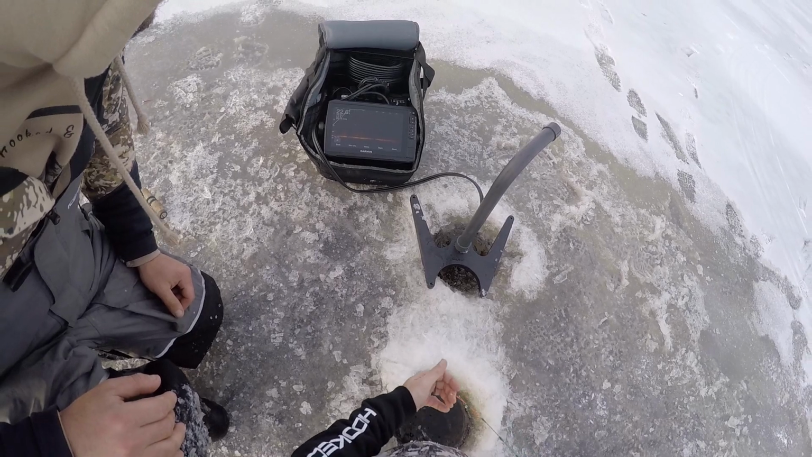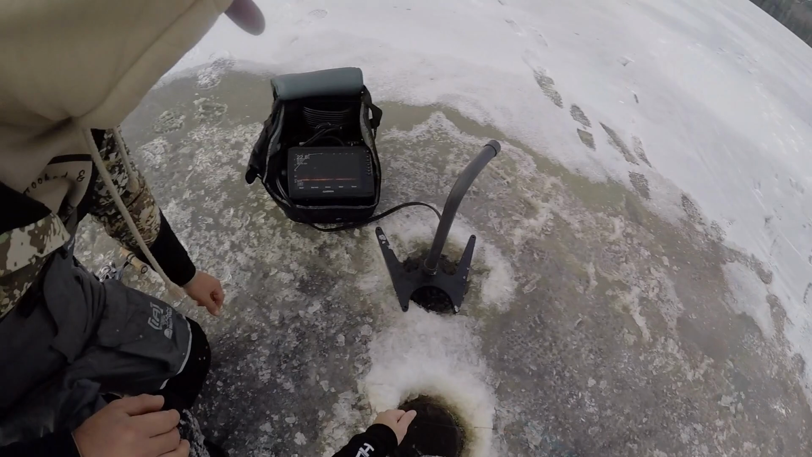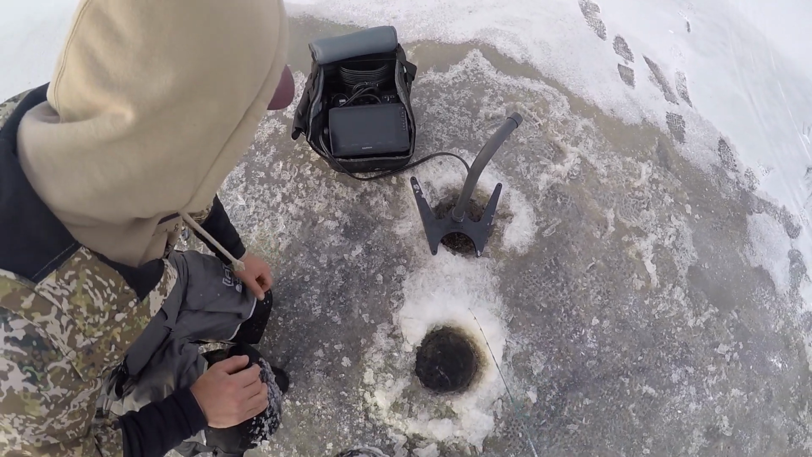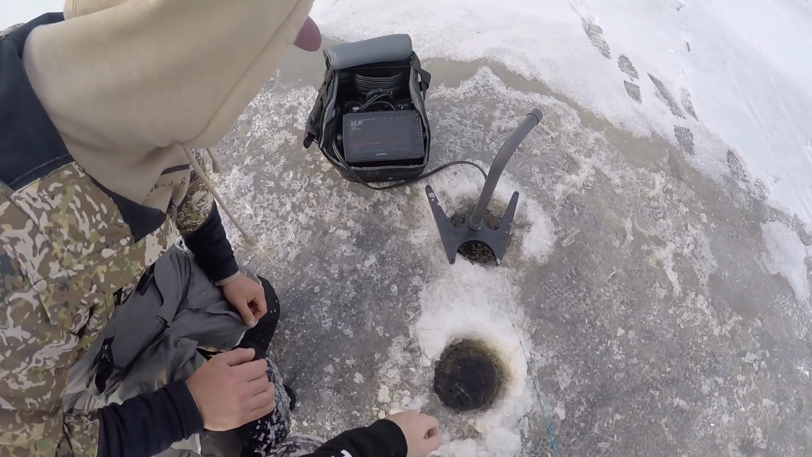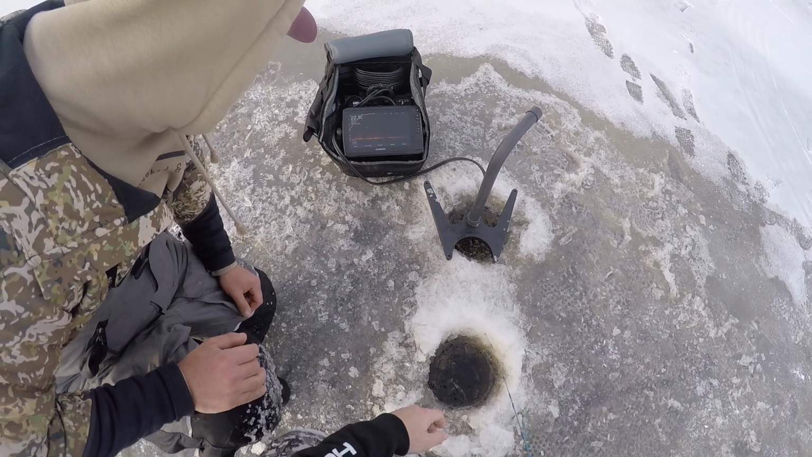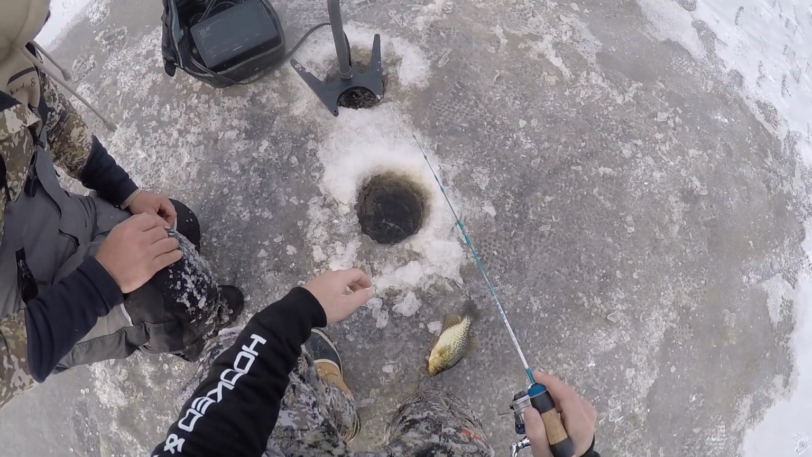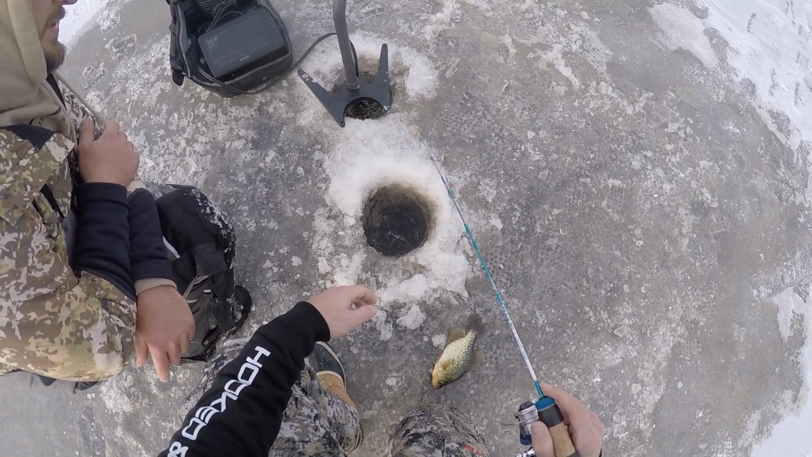Going down there. See me? Way up here. Oh jeez, I ain't going down. About 4 feet away right now. What's up? Oh dude, this is a big mark. There's attention. There you go. Got him.